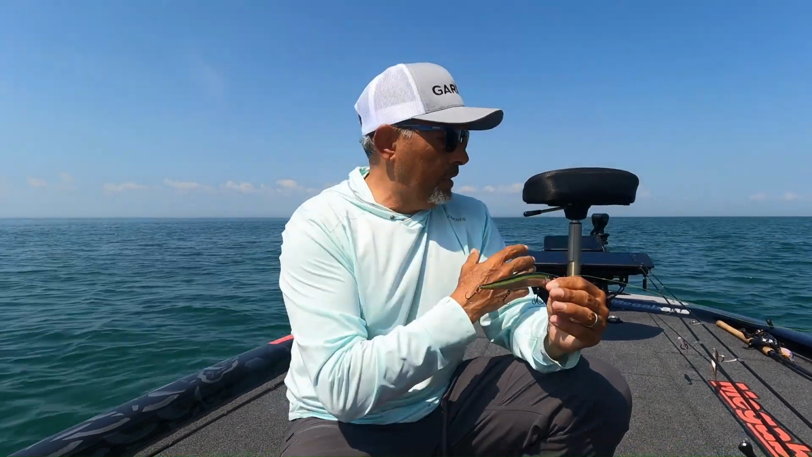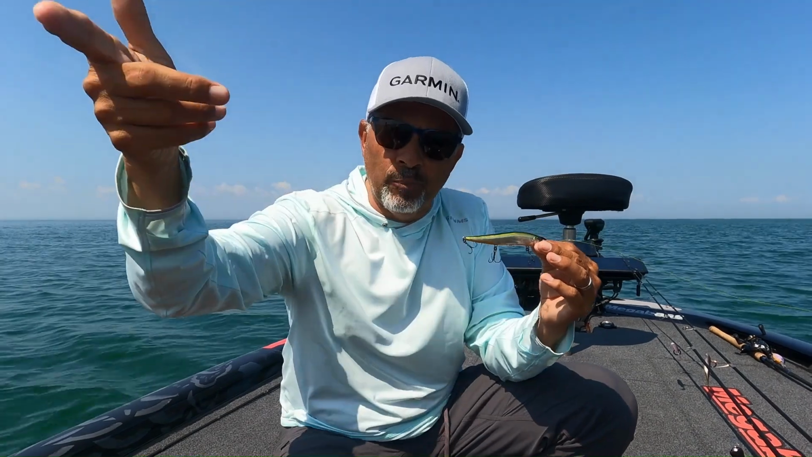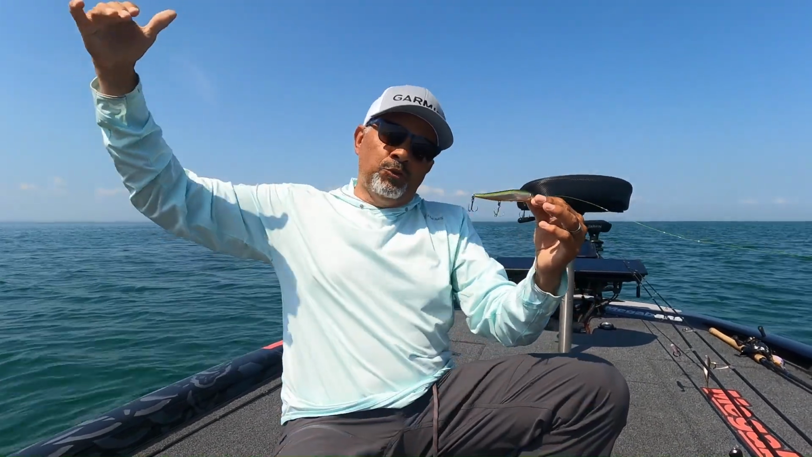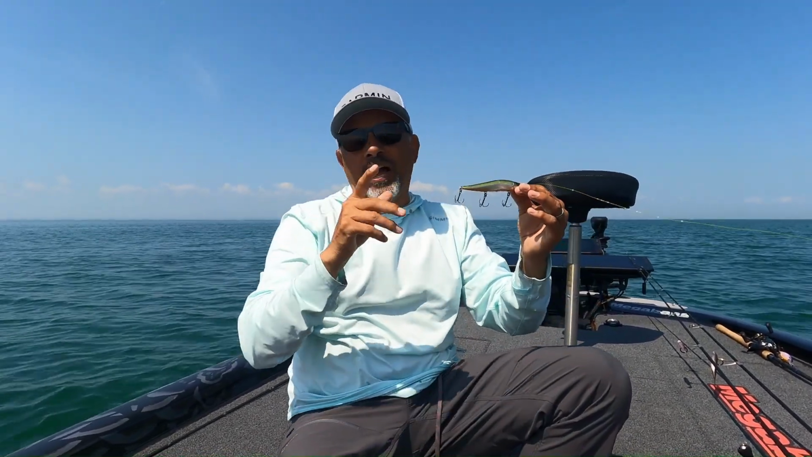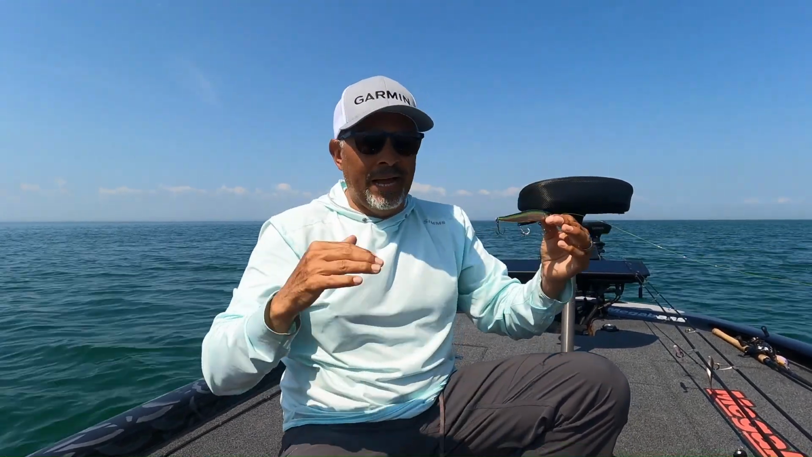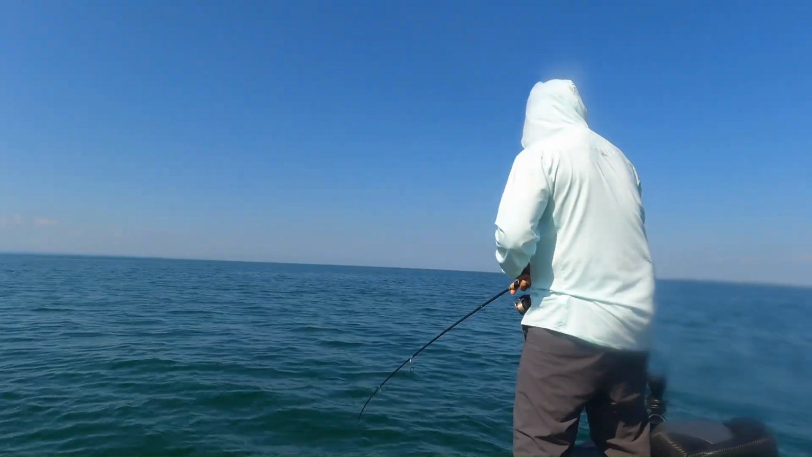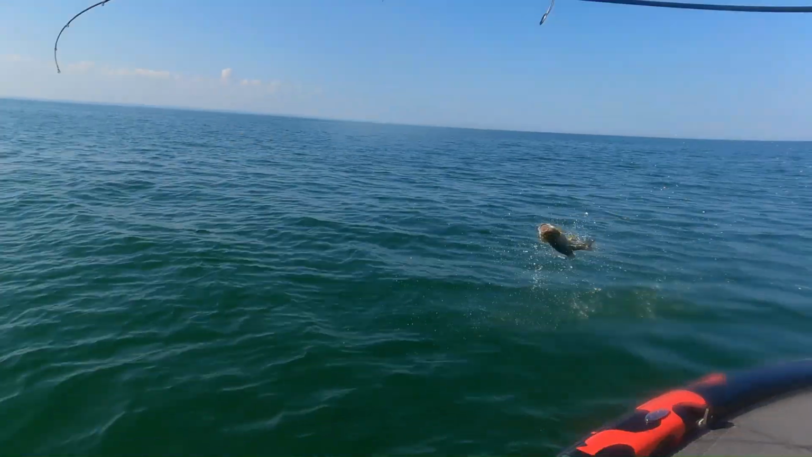Now, this bait, unlike the soft baits, I don't mind casting a little bit past the fish, because I want to reel it down to the depth that I want. So if I made the cast right at the fish, and now I started winding it down, by the time it gets to the depth that I need it to, it's too far away. So I want to cast it past the target, reel it down.